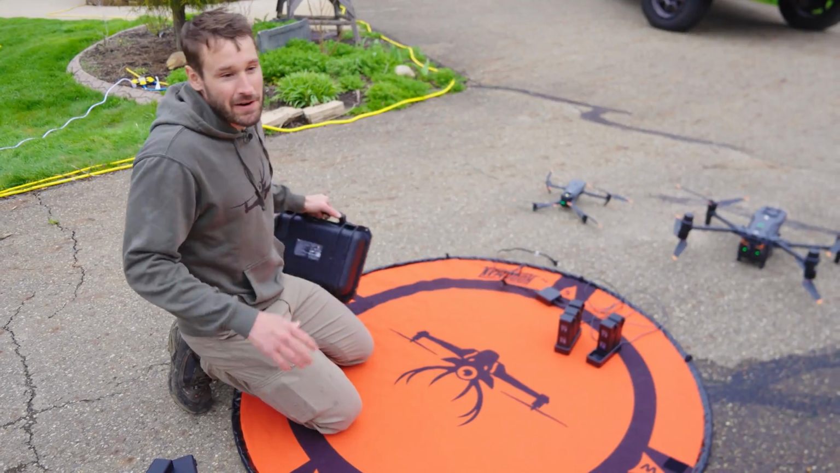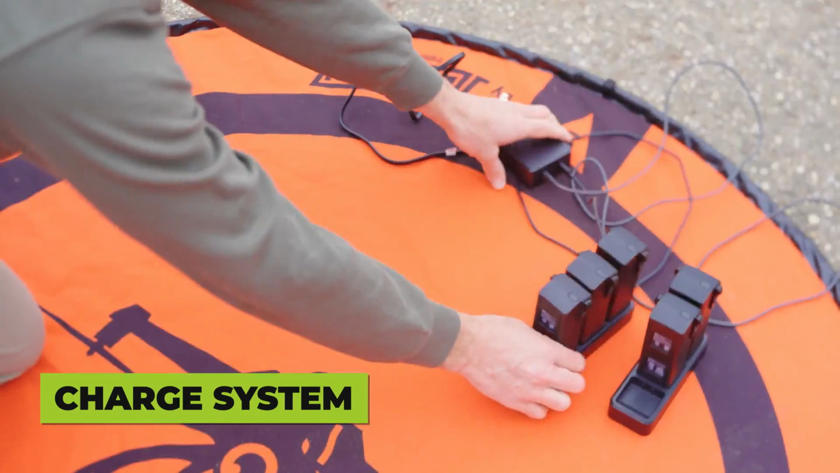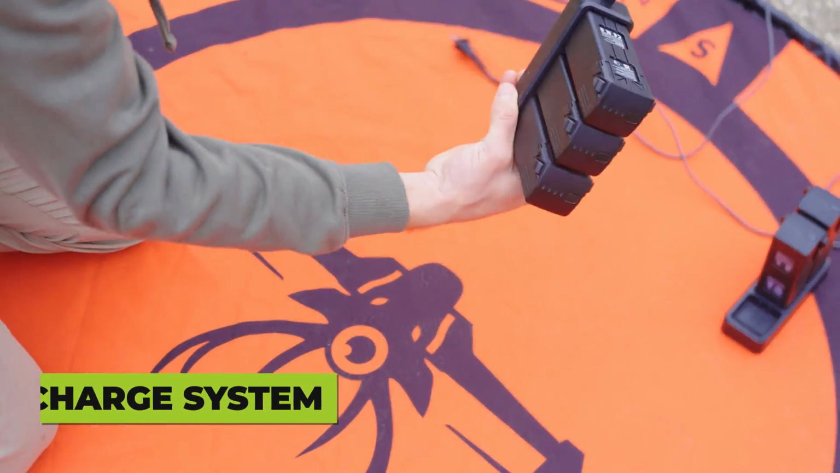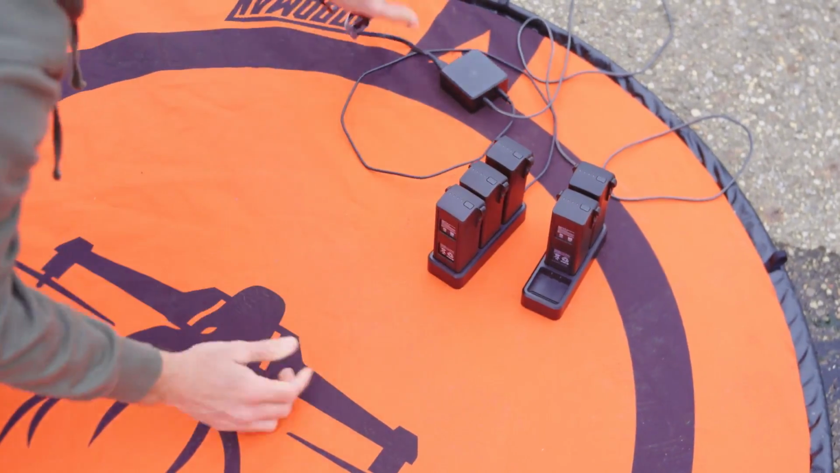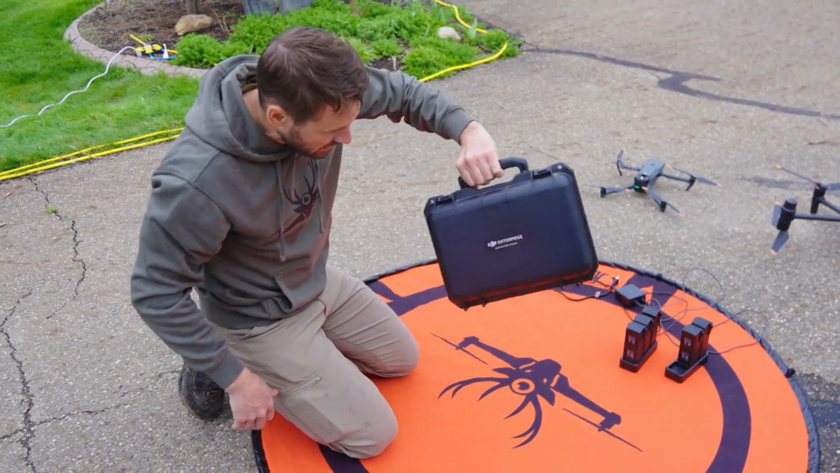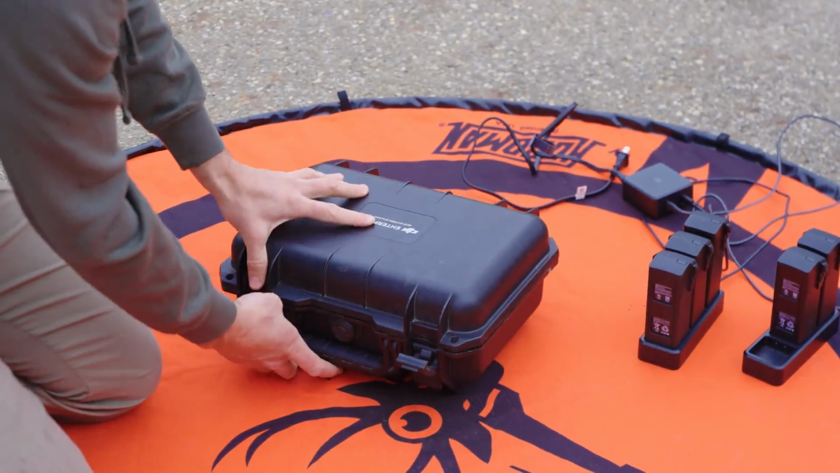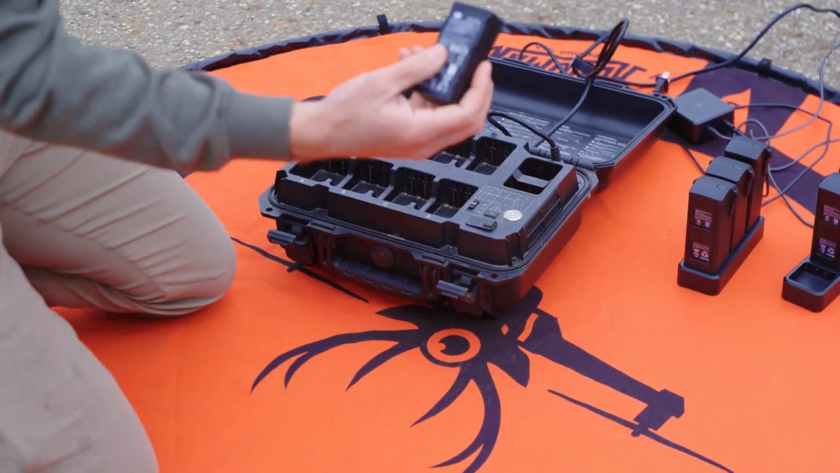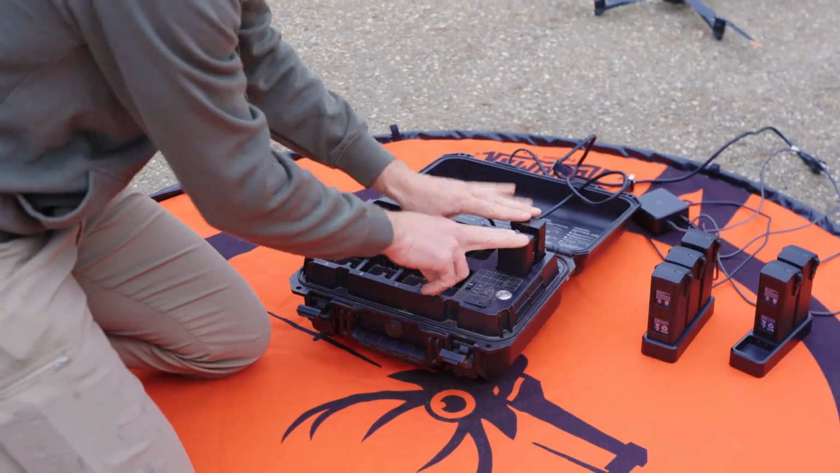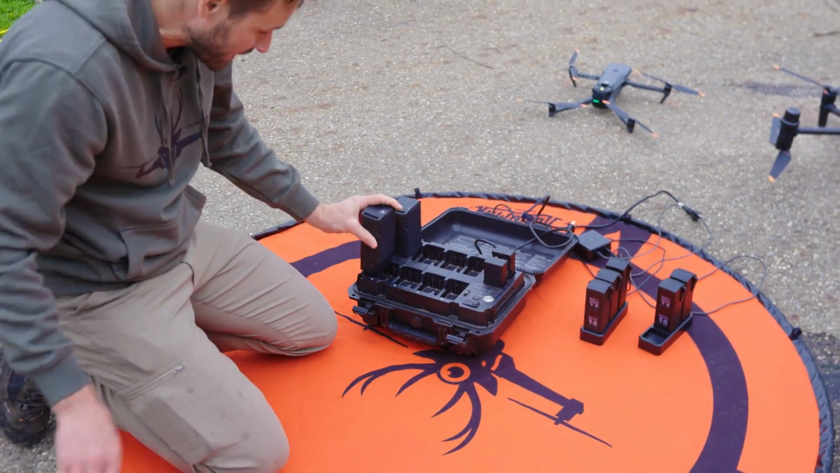All right, another gripe of mine with the baby drone is the charge system. This is your charge system. It's just laying around. There's a cord mess. It doesn't give you options of how you want to charge your batteries. You show up with the Matrice 30T, you're coming with a charge box, nice protective case. You open this thing up, you got your cord, you got slots for all kinds of stuff, your remote controller batteries, enough slots to fit all your batteries in.